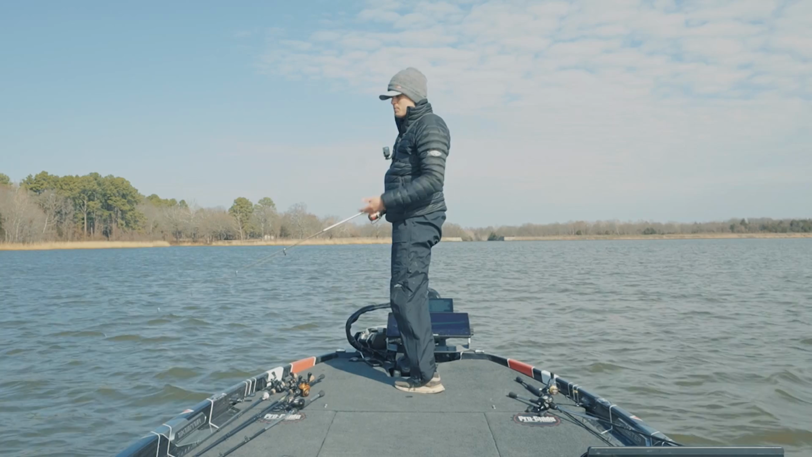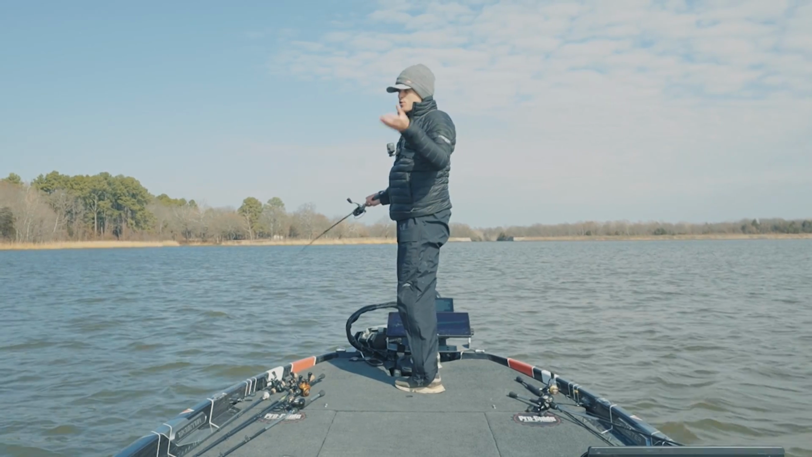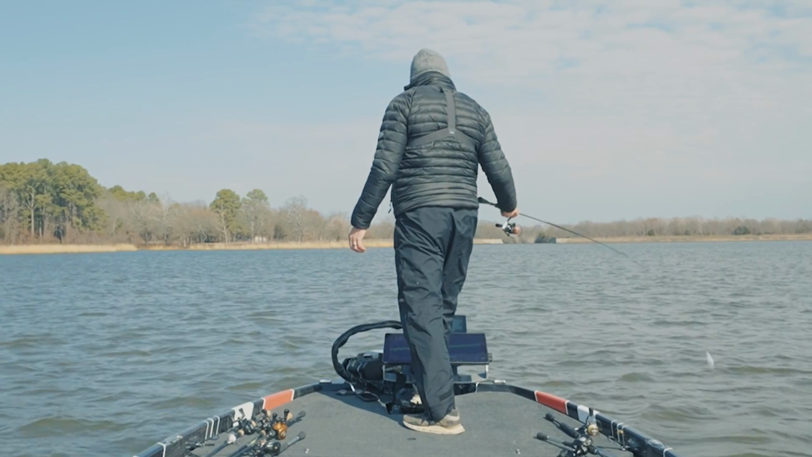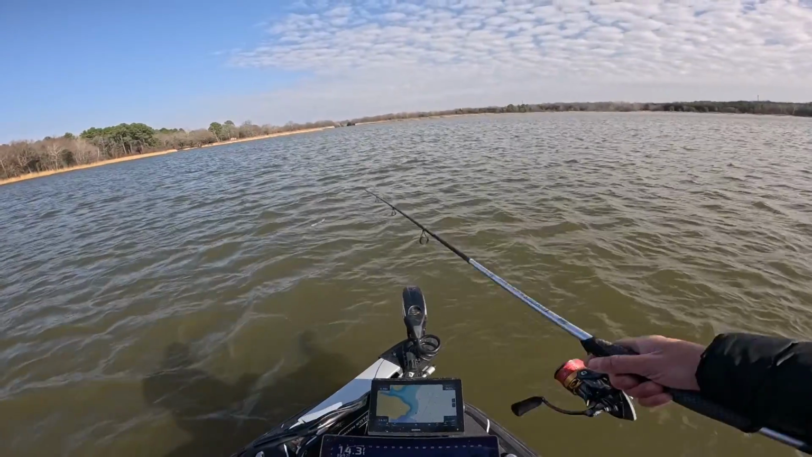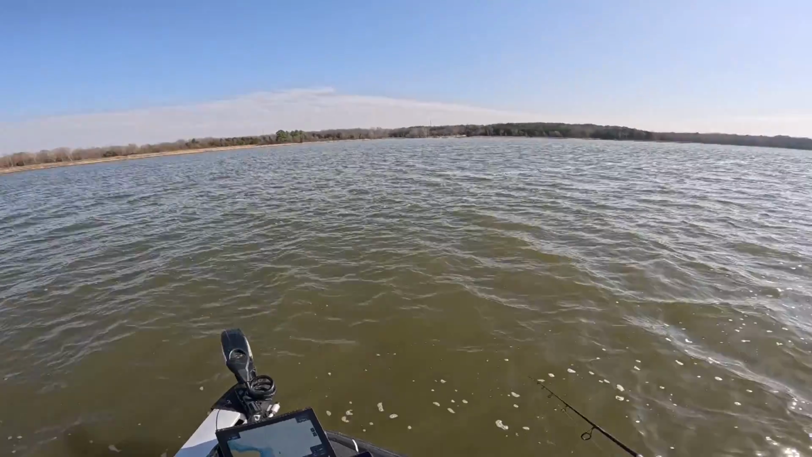I don't know what it is, but 46-degree water, you think they're going to be crazy lethargic, but oftentimes a lot of these fish are just moving and grooving. Does not seem like they should be, but they are. They are just few and far between.